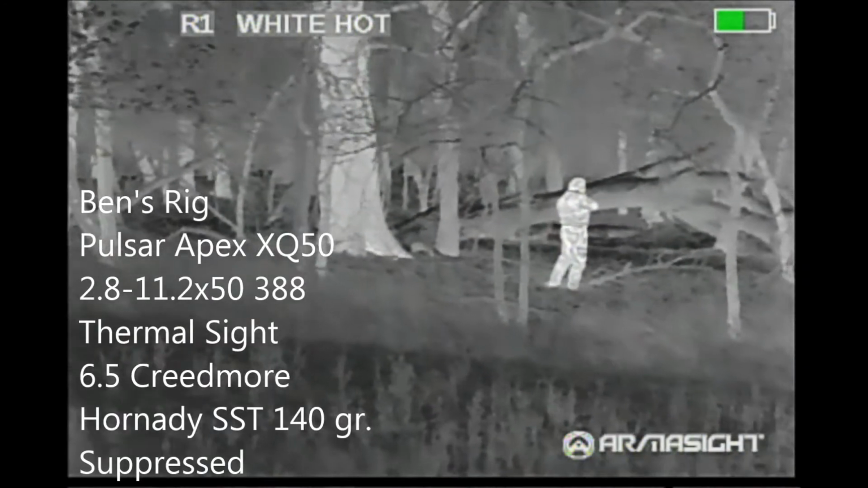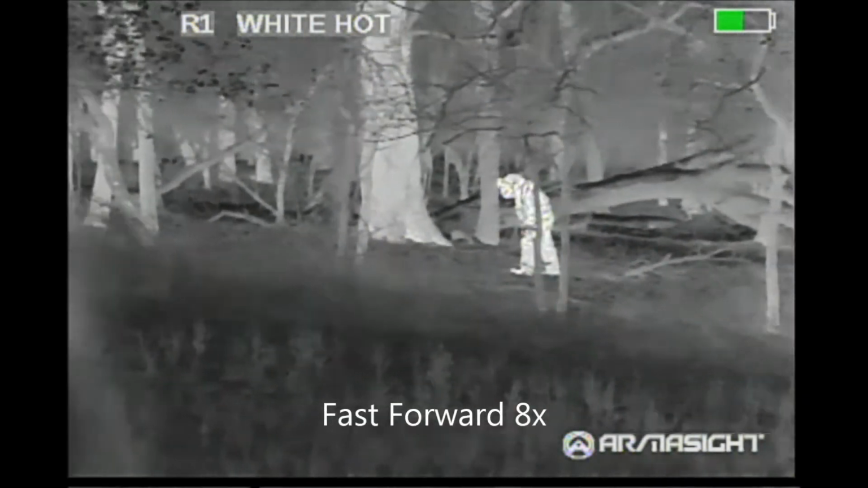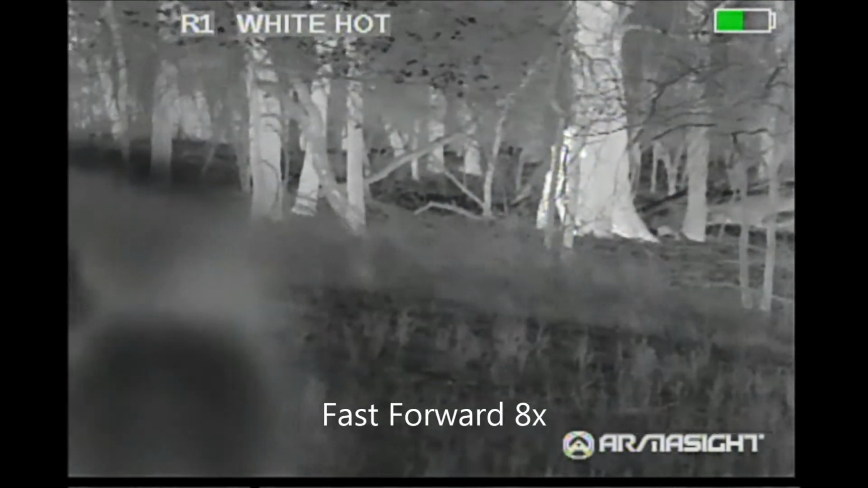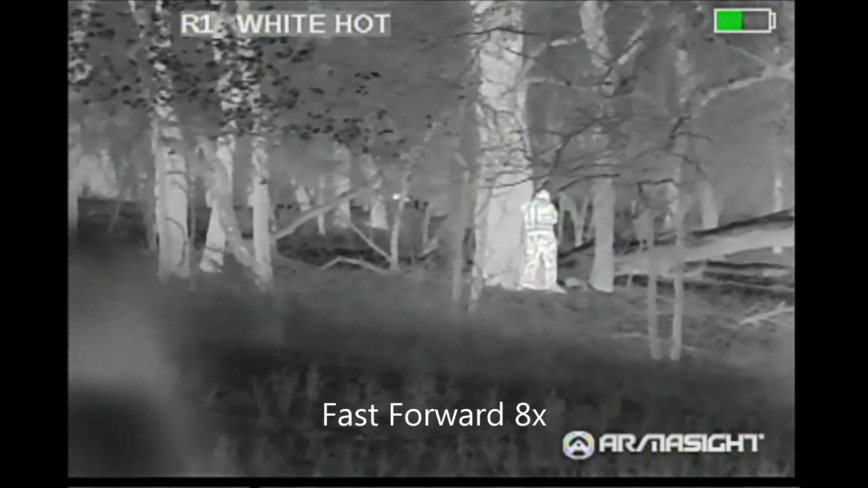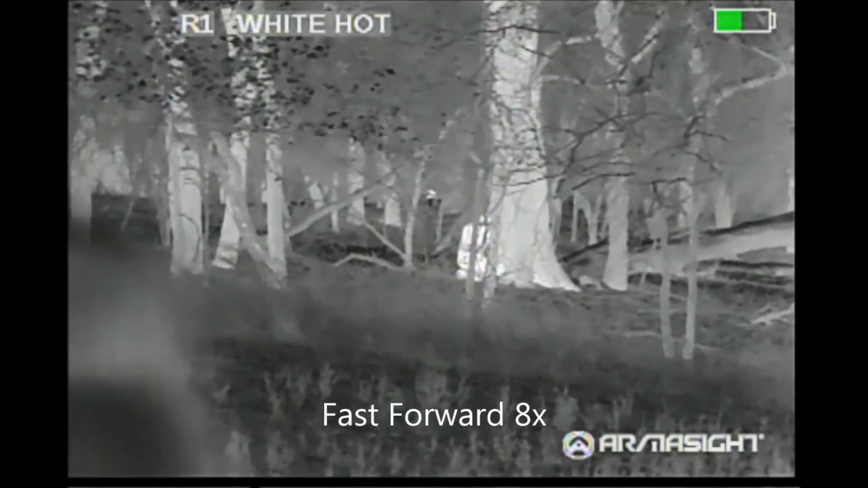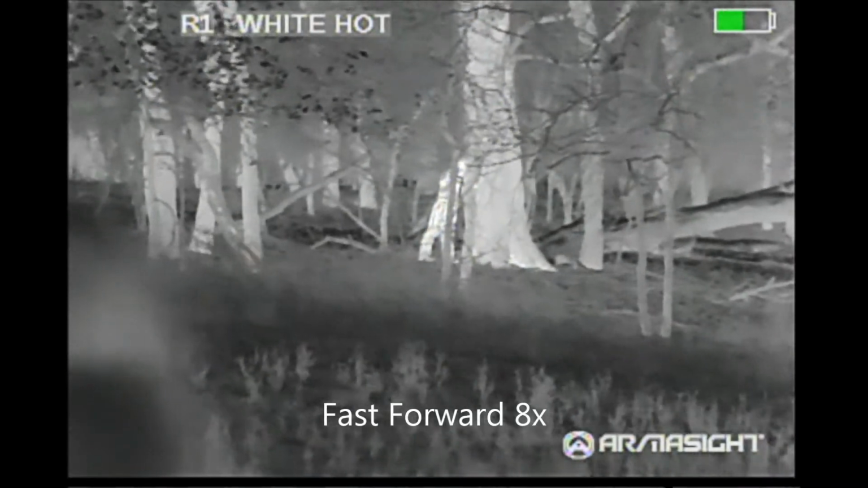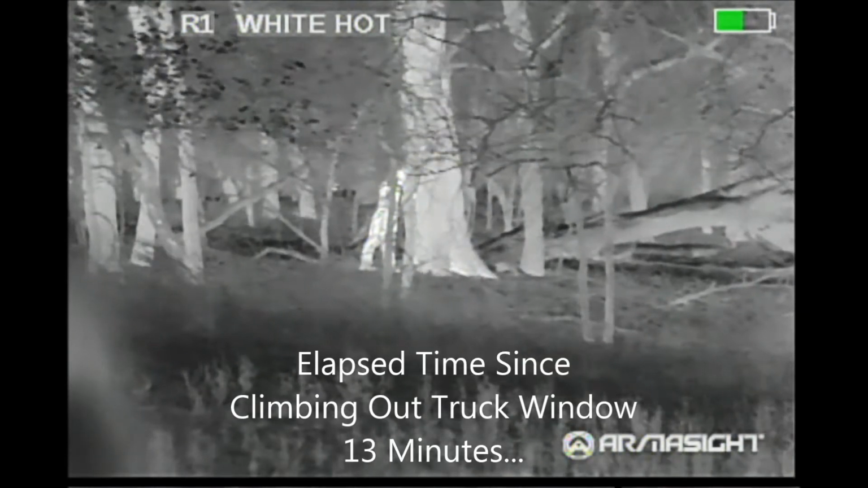Ben spied this hog deep in the woods here, and to keep things quiet, he climbed out of the window of the truck and made a stalk on this hog. Now, I've sped up the video here 8 times because this takes place over a long period of time. There's too much brush between Ben and the hog, and there's too many leaves on the ground, too many briars, things that tangle up with his feet to walk across the woods, get much closer to it.